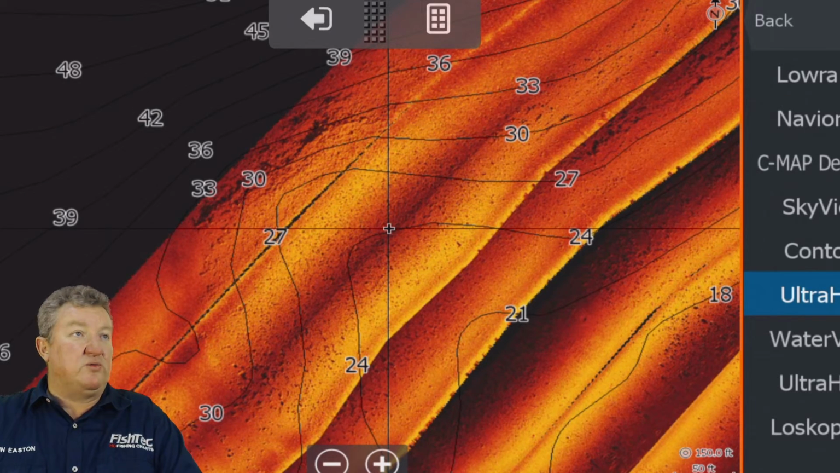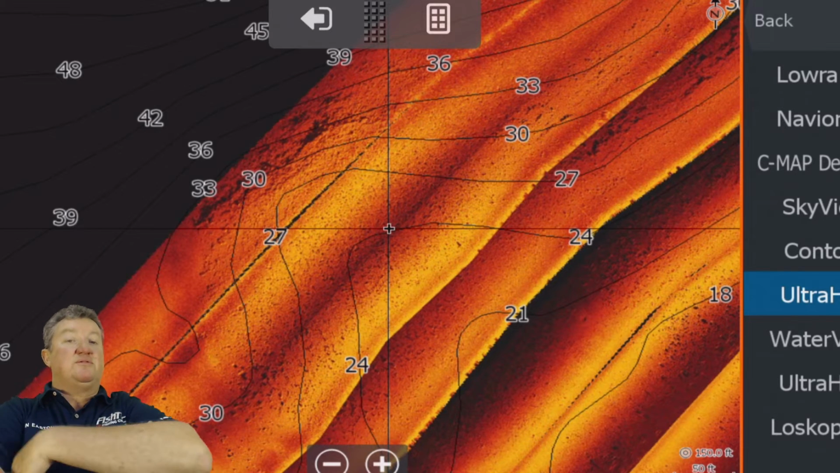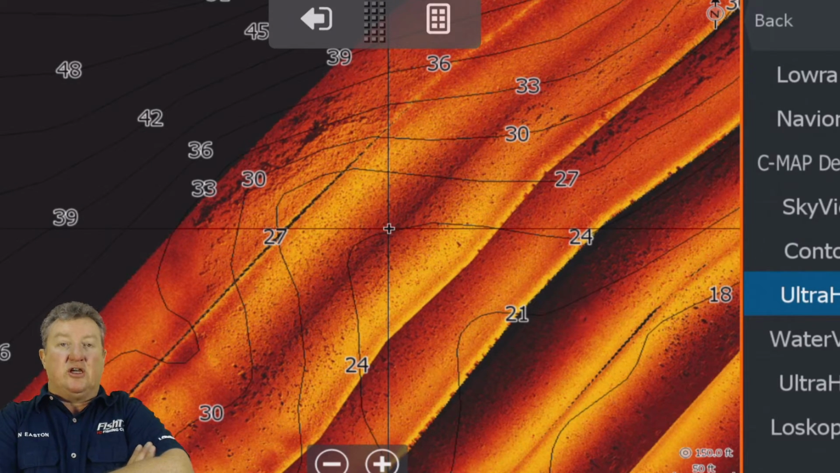Hi, John. Maybe I've missed it, but what can you tell us about the sonars that will be equipped on the boats at Loskop during the competition? Hipsky, let me tell you, that is going to depend on who your skipper is. It can range from shockingly poor to extremely good.